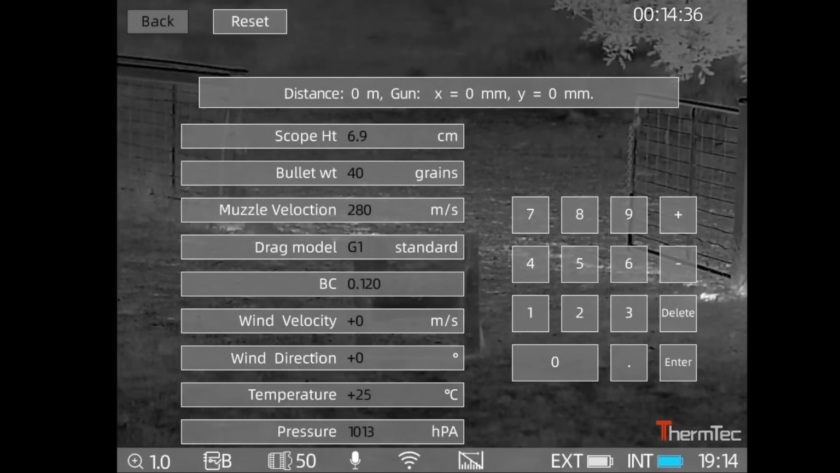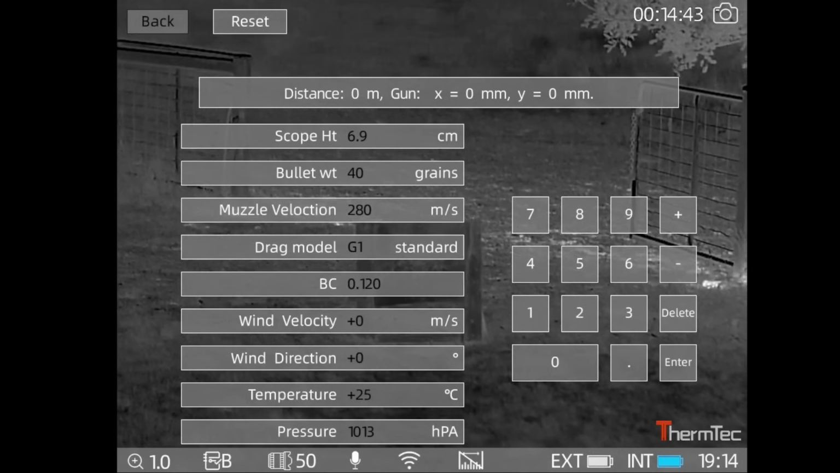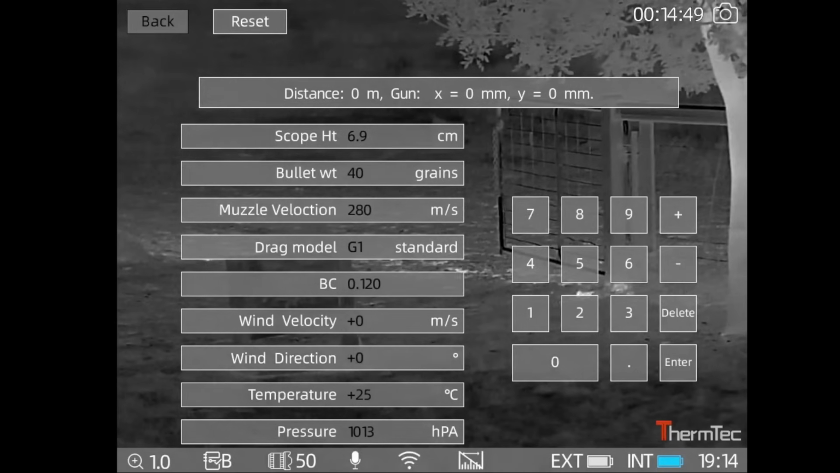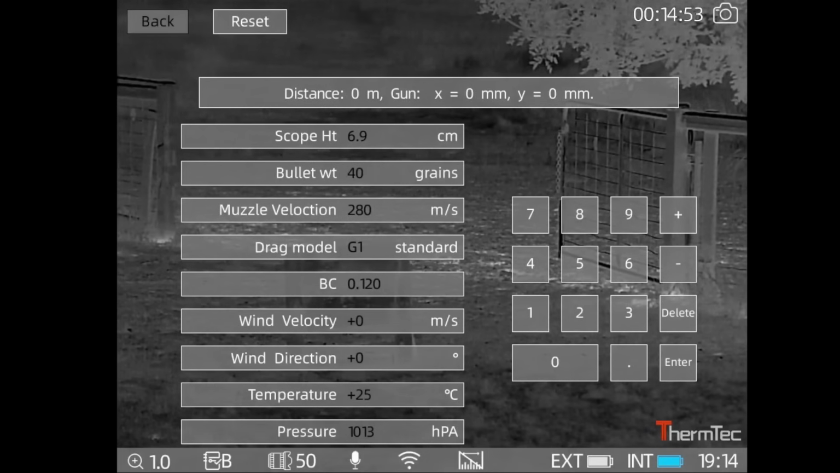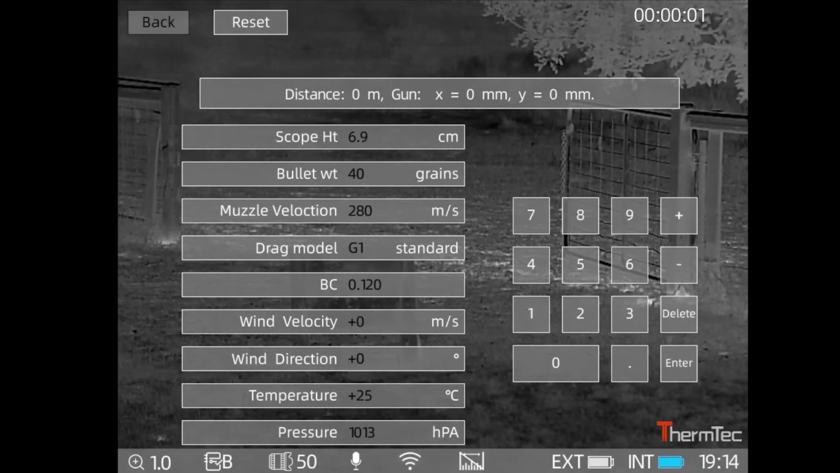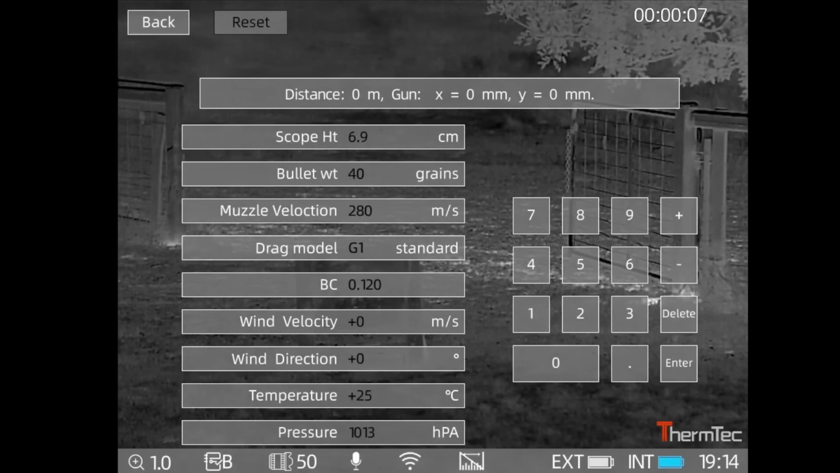So you got your scope height, your bullet weight, your muzzle velocity. It says it should be velocity, so that's a proper technical term that I don't know. I have no idea, otherwise I would have written velocity. Your drag mode, it's your G1, it's your standard, ballistic coefficient, your wind velocity, wind direction, temperature and pressure, which I won't be setting any of them.